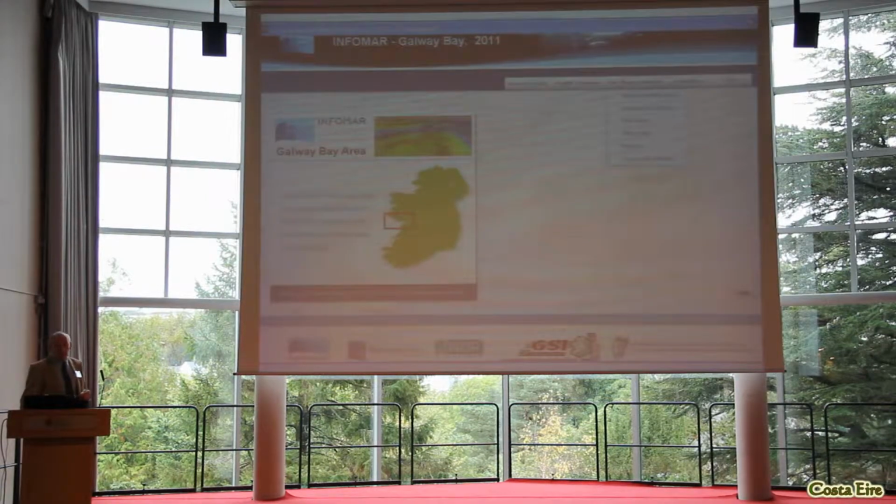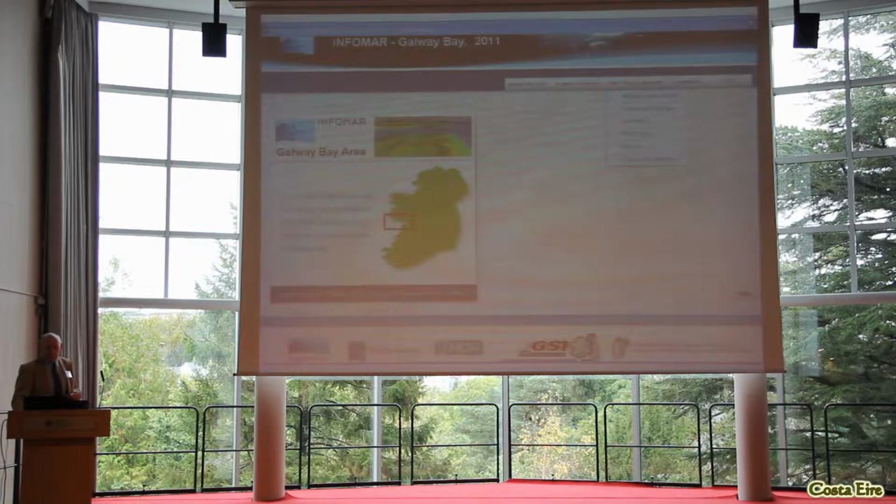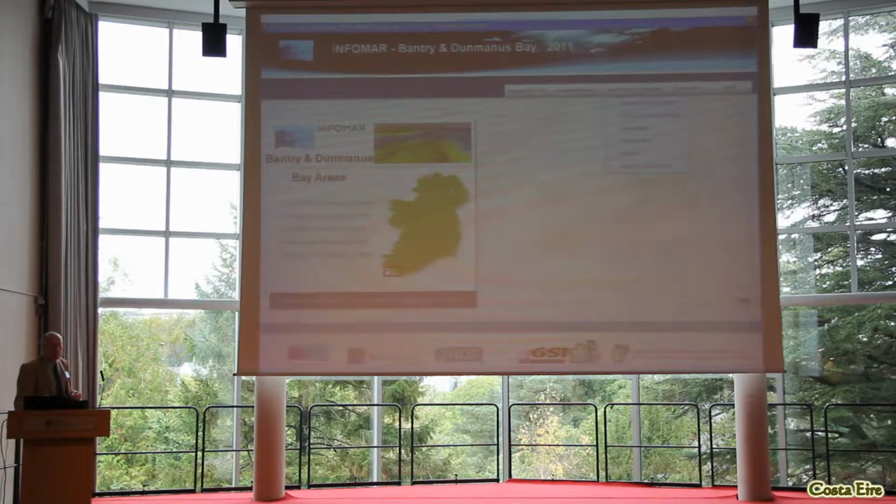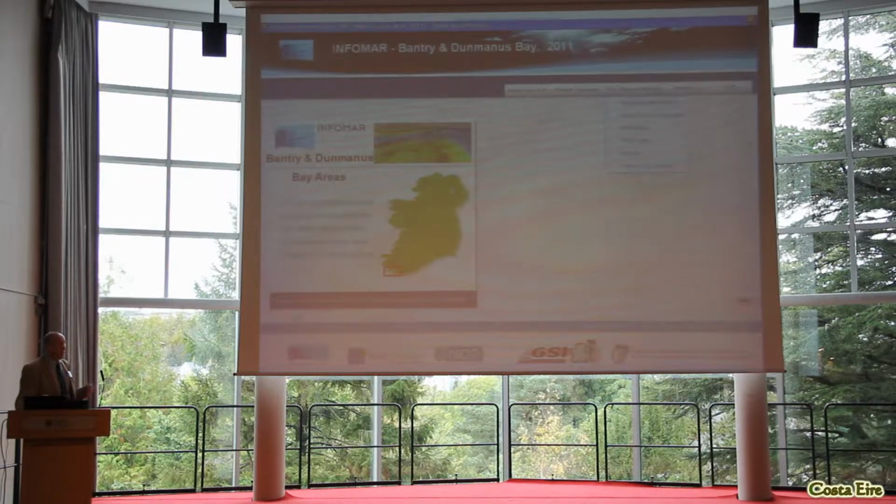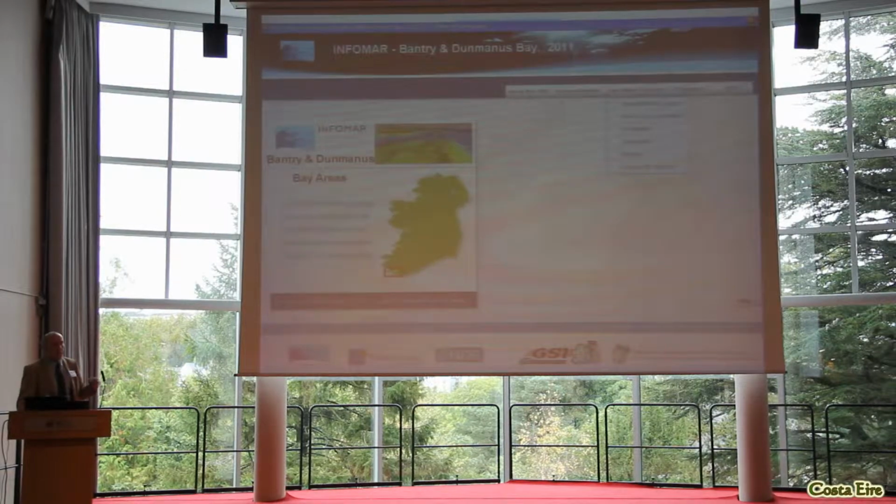That's an example of what you see if you load the Galway Bay DVD. Basically, you can go through the various data. And there's an example of the Planetary Command Bay DVD, if you loaded that. It's the exact same interface, but the data stored will be particular to that particular bay.